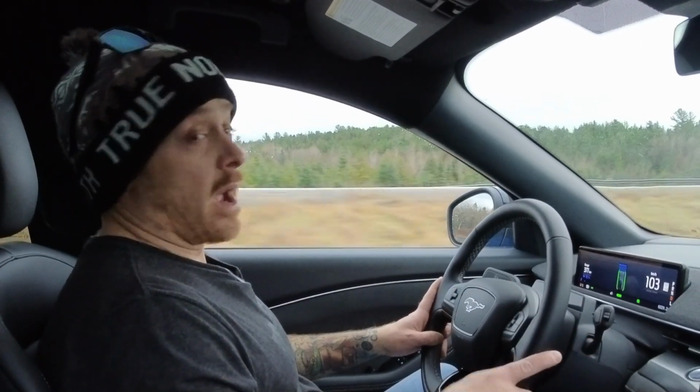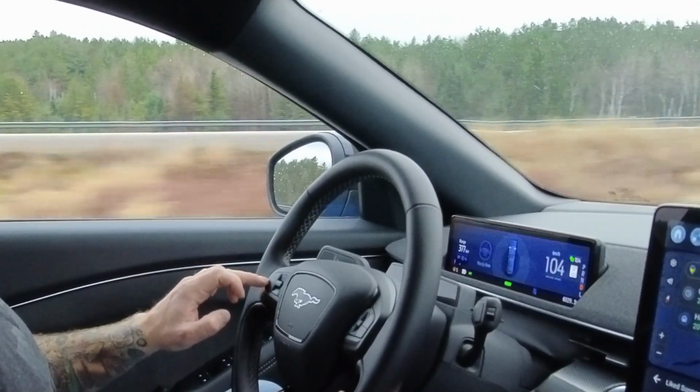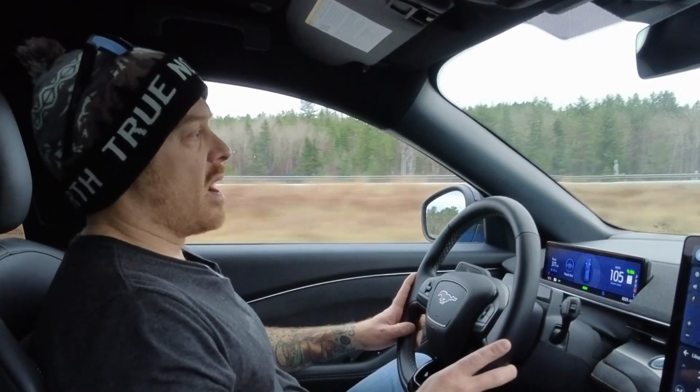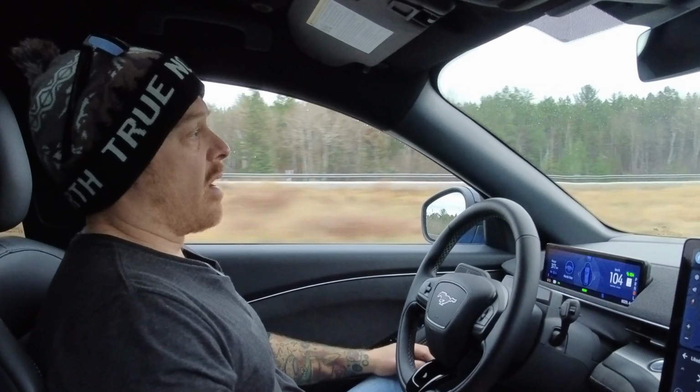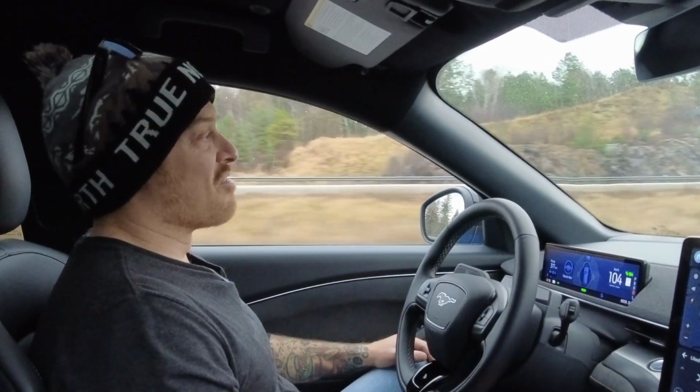So we're on a qualifying highway, the system's ready. Here's how easy this is to work. You just click the cruise control button one time, you get the hands-free icon there, and now it's time to take our hands off, keep our eyes focused up the road, and let the car do the work for us.